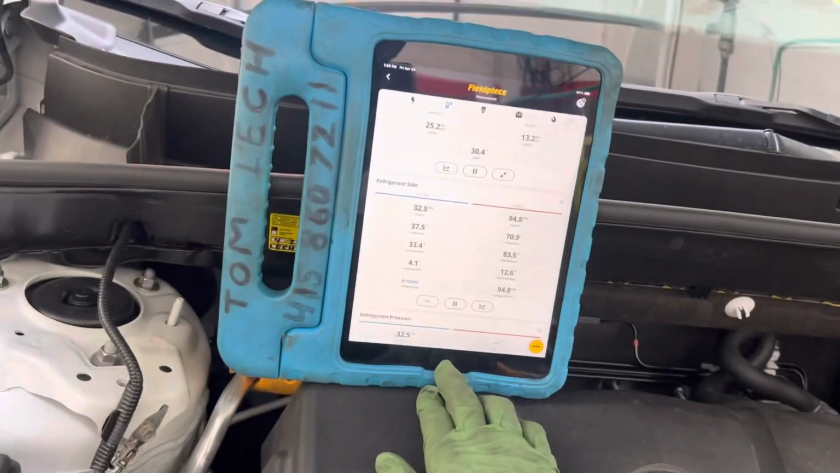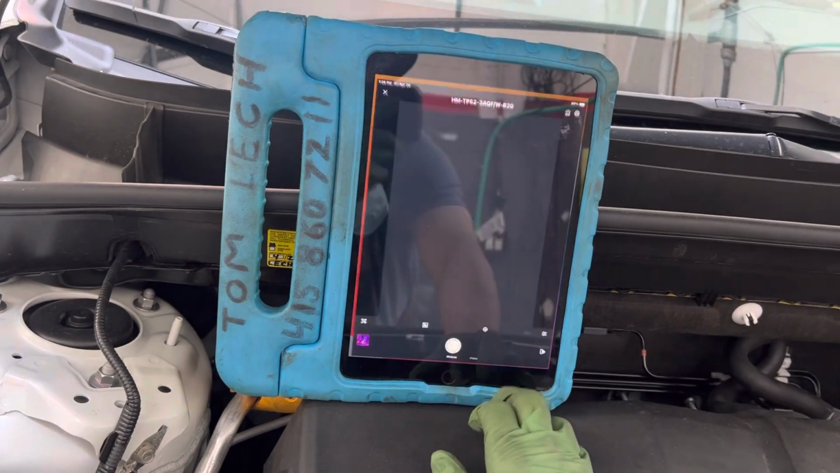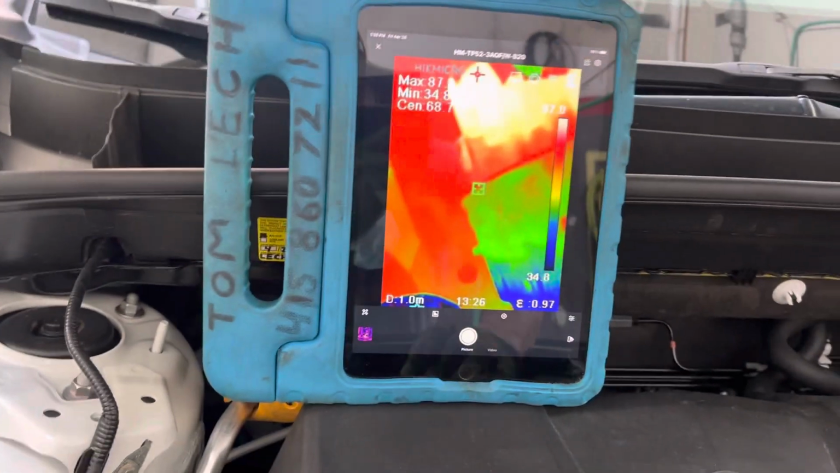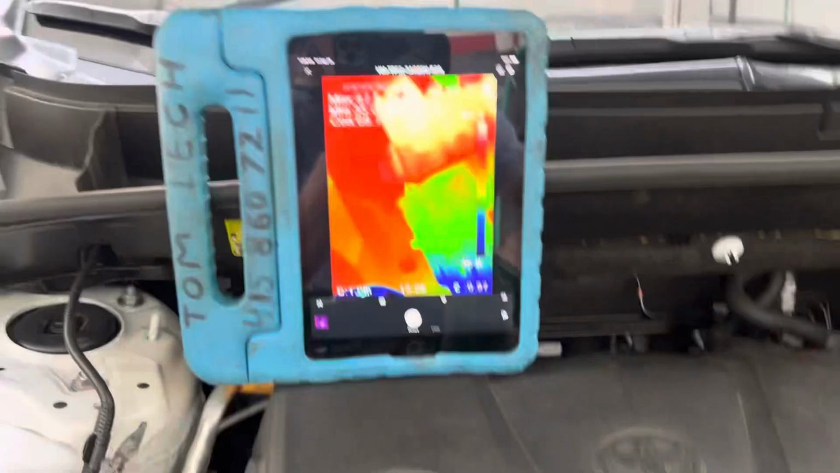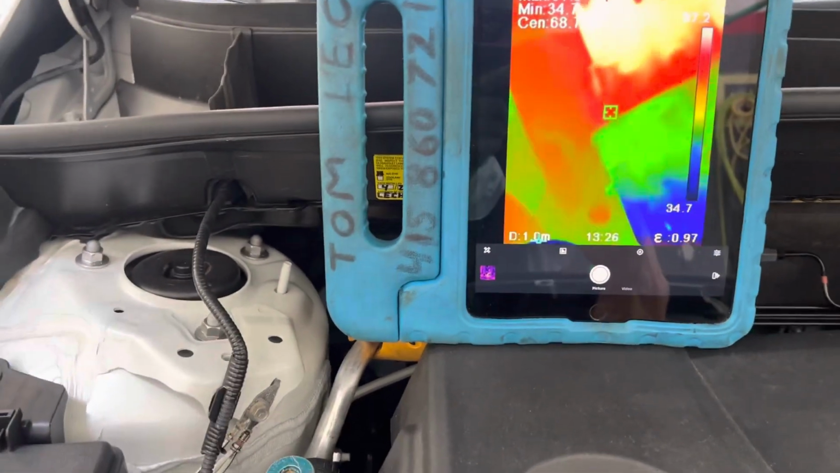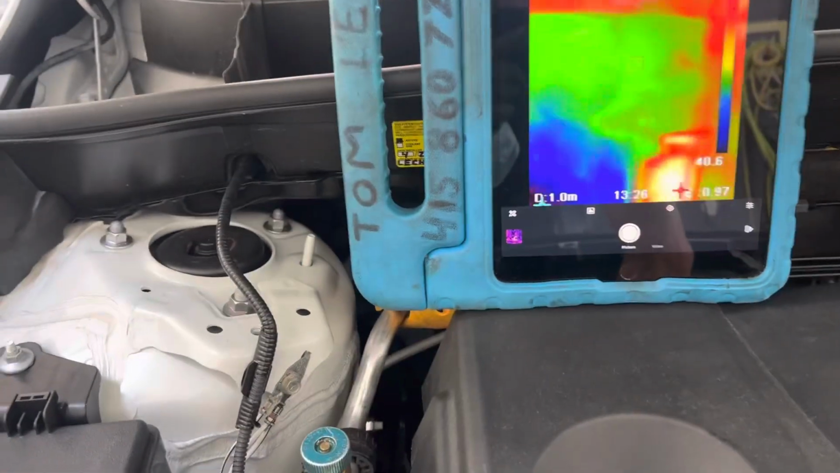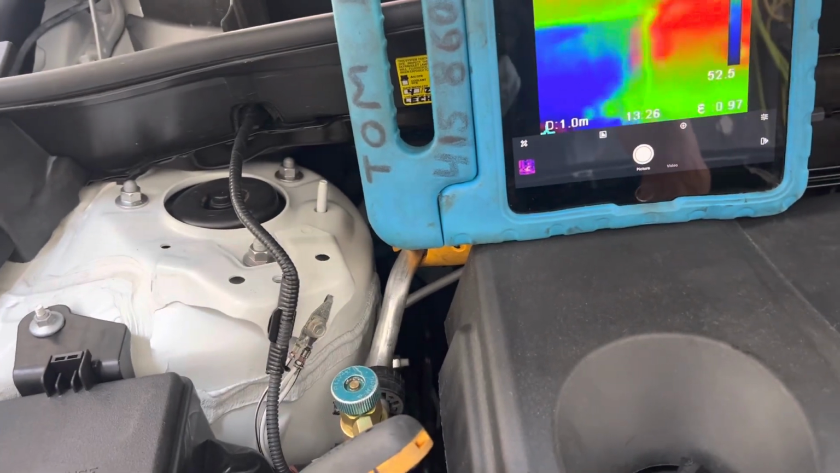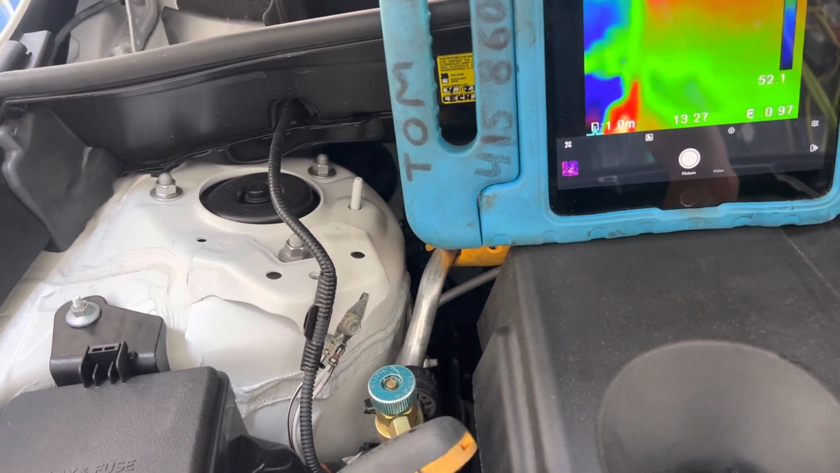Let's go up here. We'll Wi-Fi it up to there. There you go. So you're gonna see what I see. So I'll move the camera down here. You'll see what the camera does right up here. Okay, there we go. You can see the line.